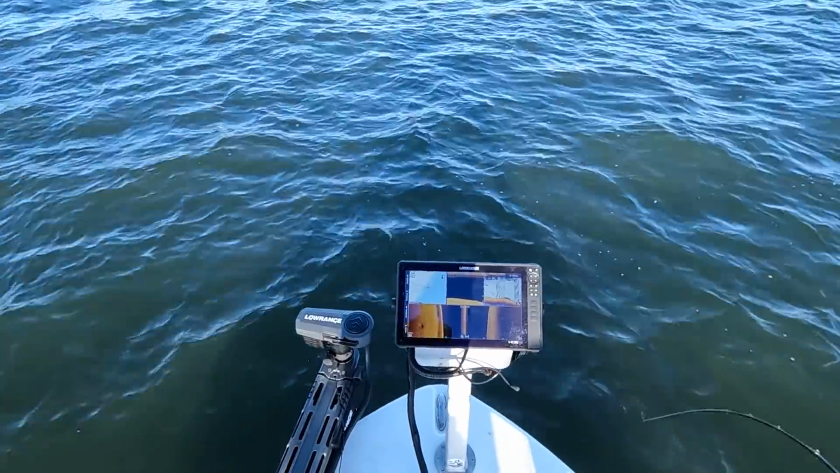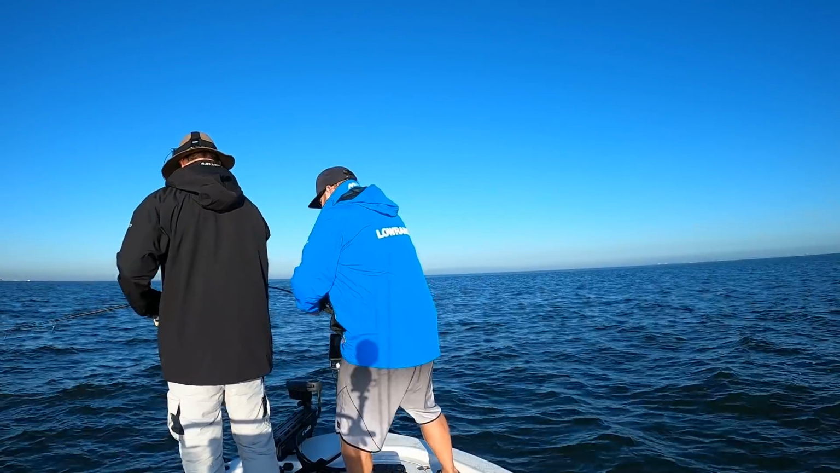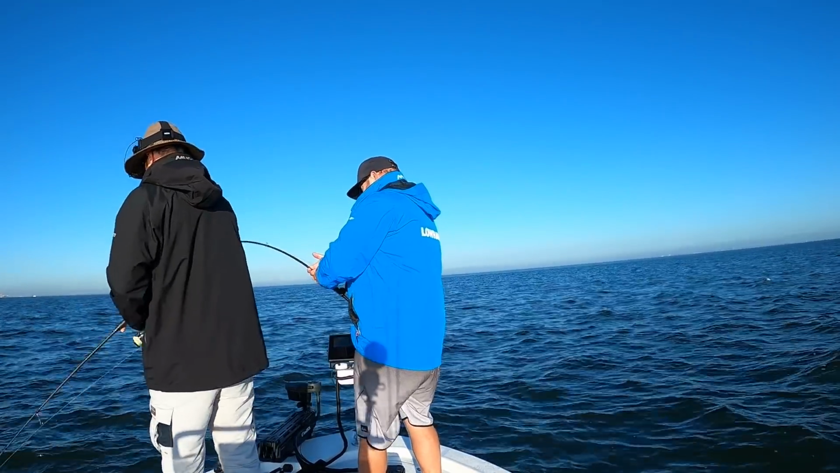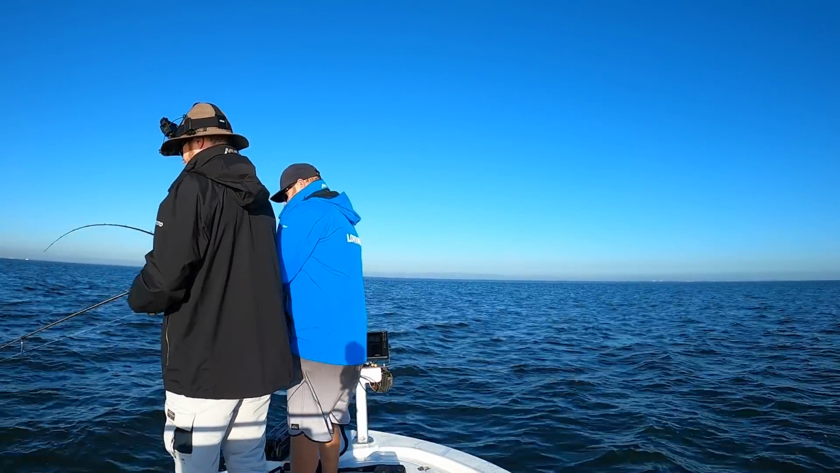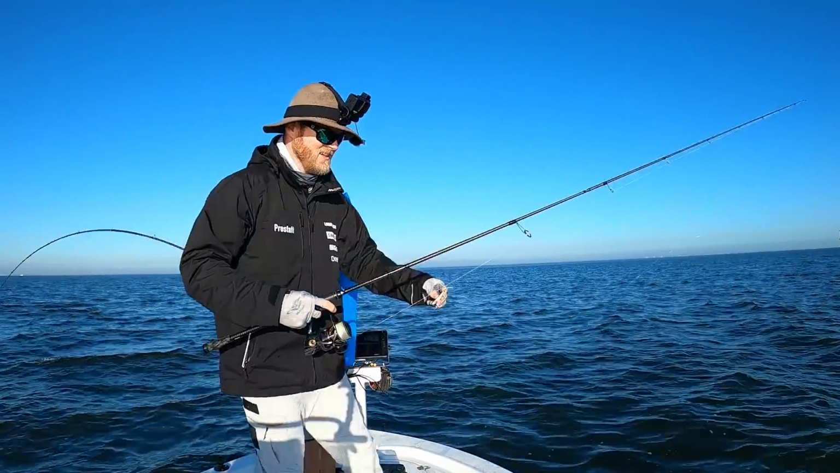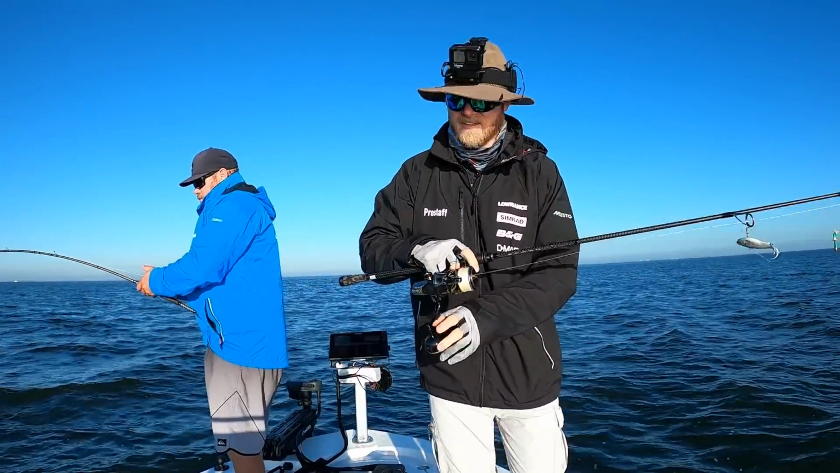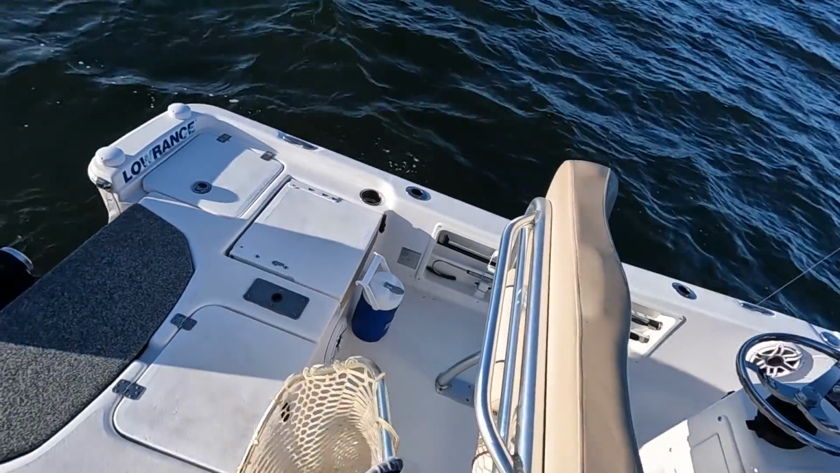Would they be in front of the boat now? Yeah, I think so. I might go get a net ready for you. Yeah, I haven't got a real heavy drag, but I've got heavy enough. It's a solid fish. This is doing big Jew things.